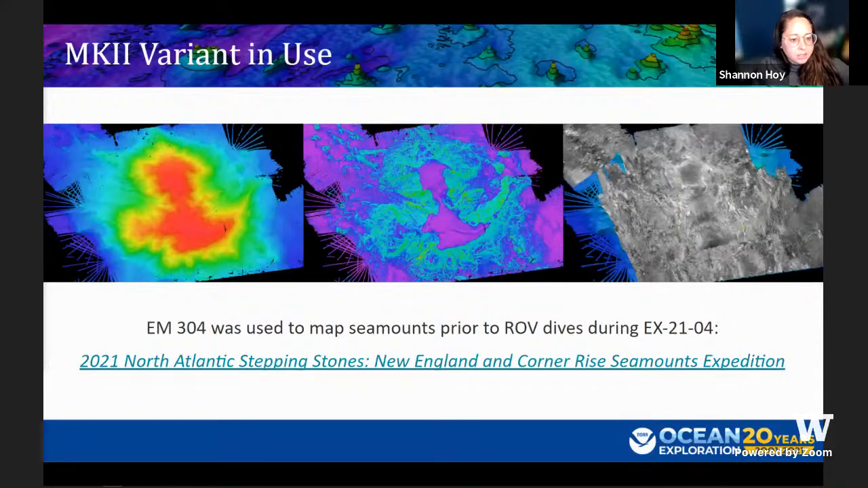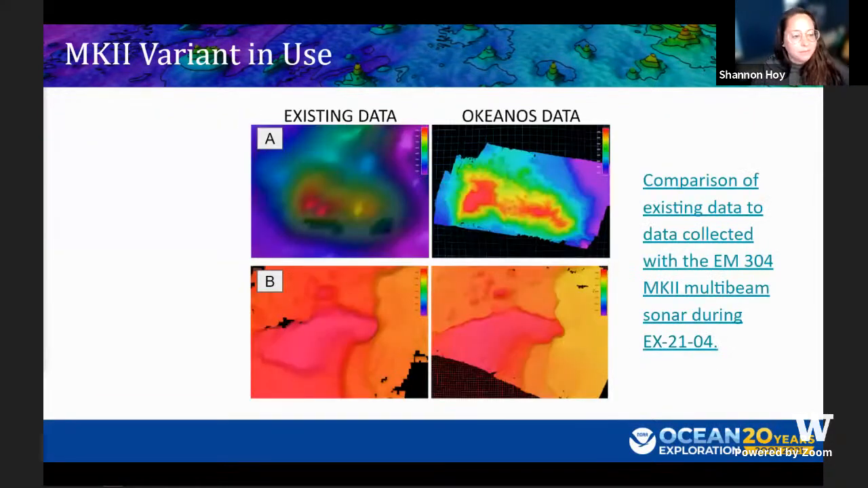The image on this slide shows our process for planning where to dive, which is the bathymetry, the slope, and the backscatter. And that is next slide.